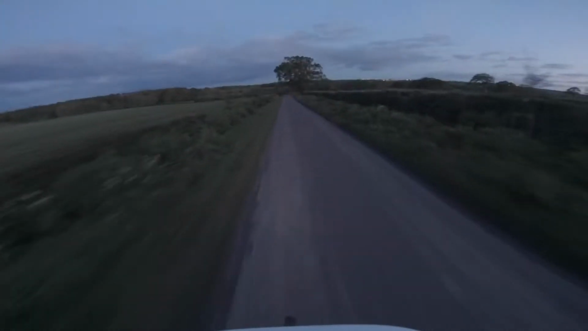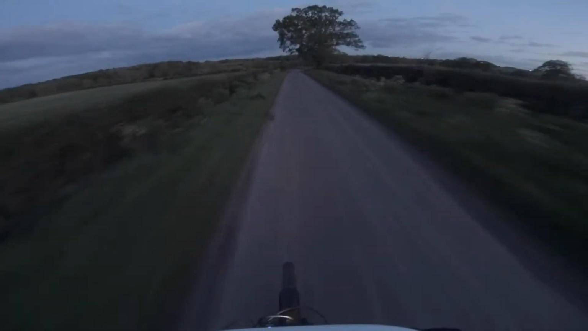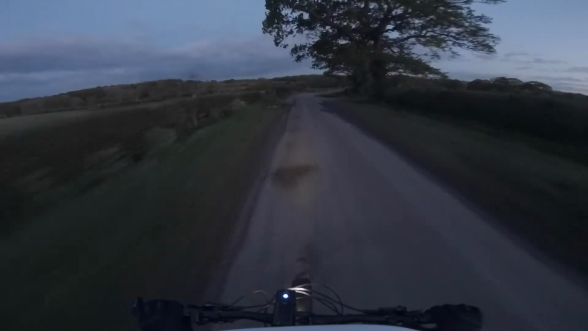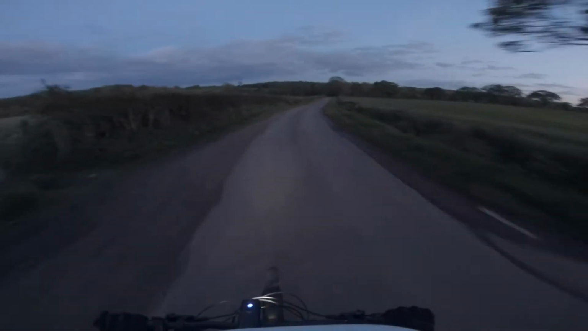Better make the most of this downhill. Saves a bit of battery as well.